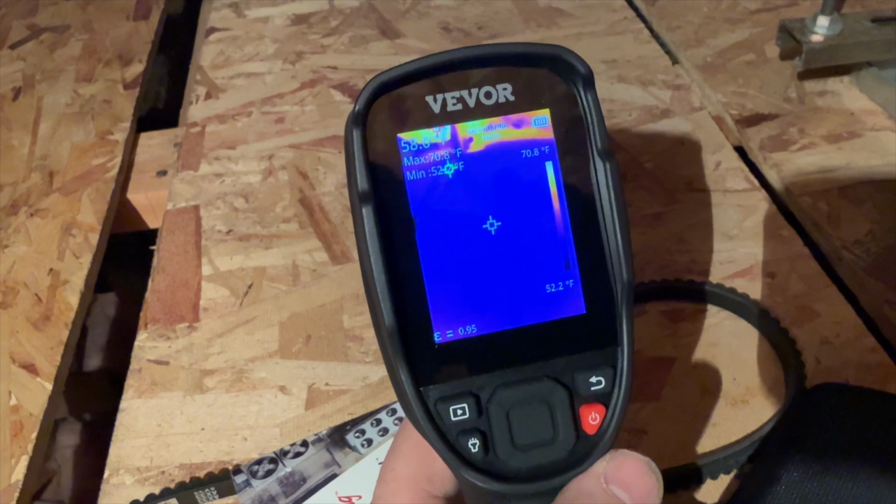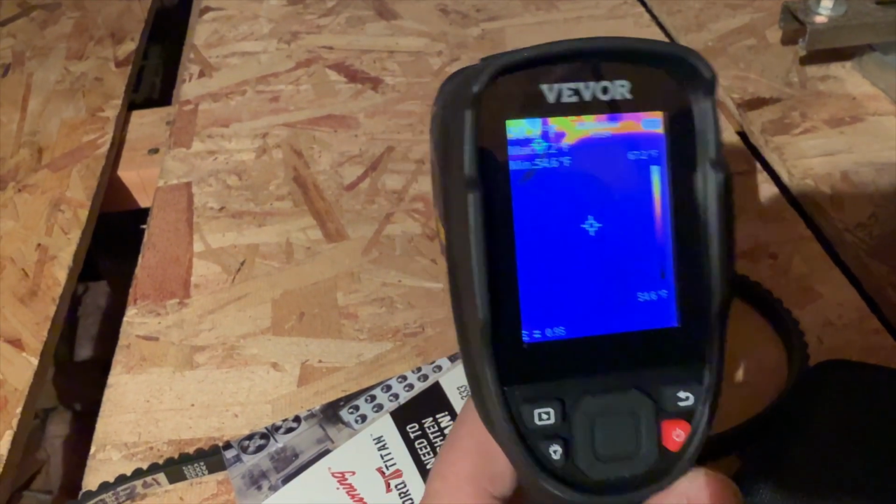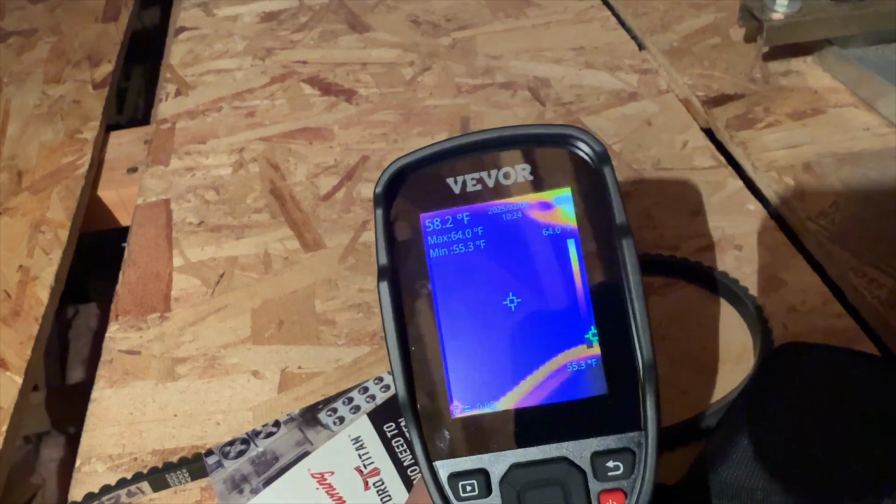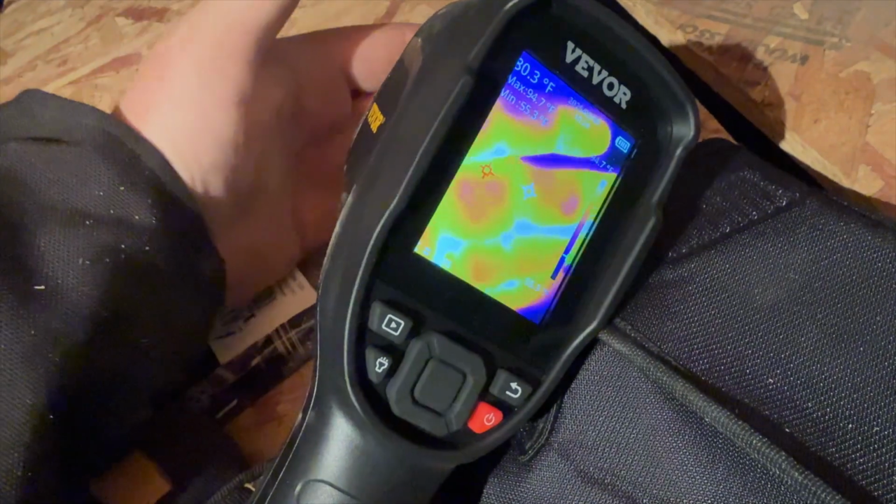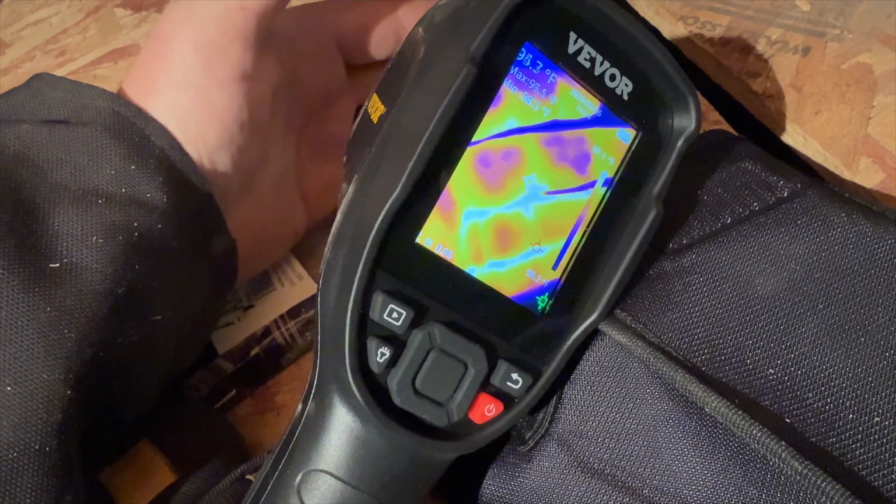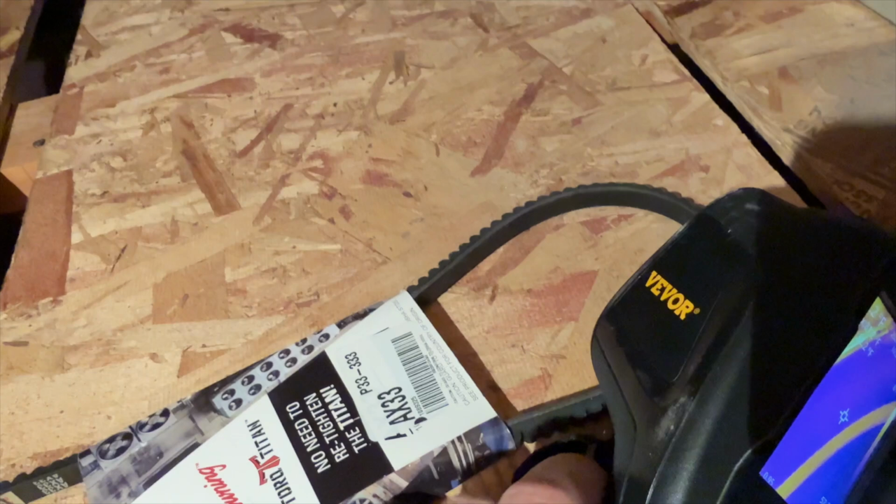You can see here I'm shooting wood, right? And it's not very warm. It's about 58 degrees. It's not that crazy. But if I'm shooting my hand here, you can see I'm pretty warm. I'm about 95-ish, right? Well, check this out.